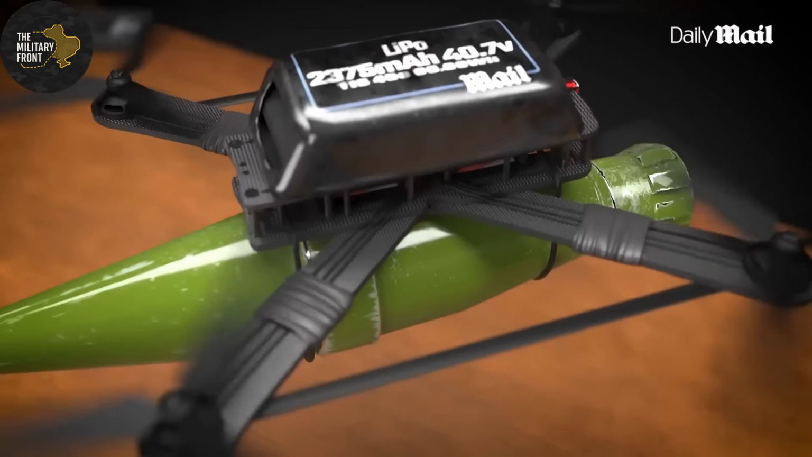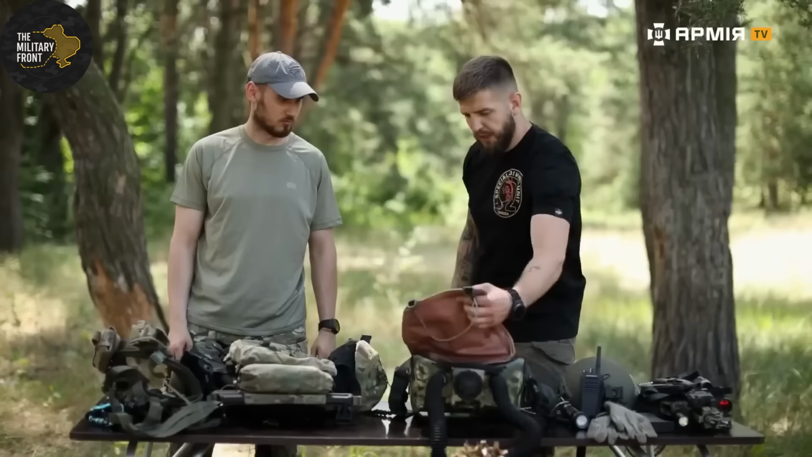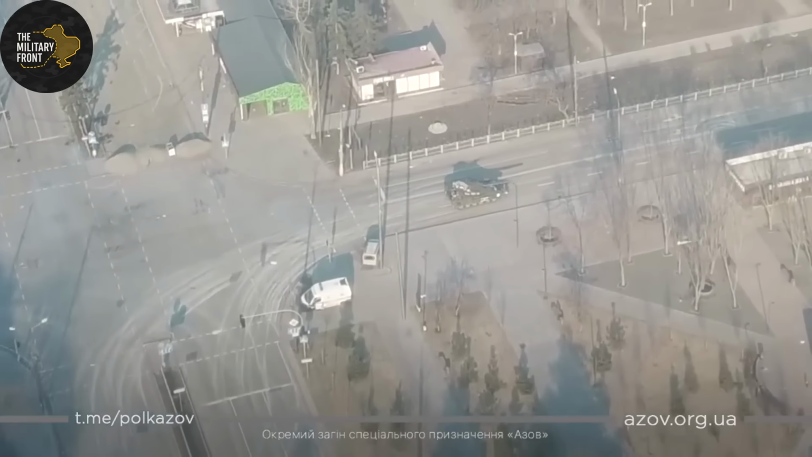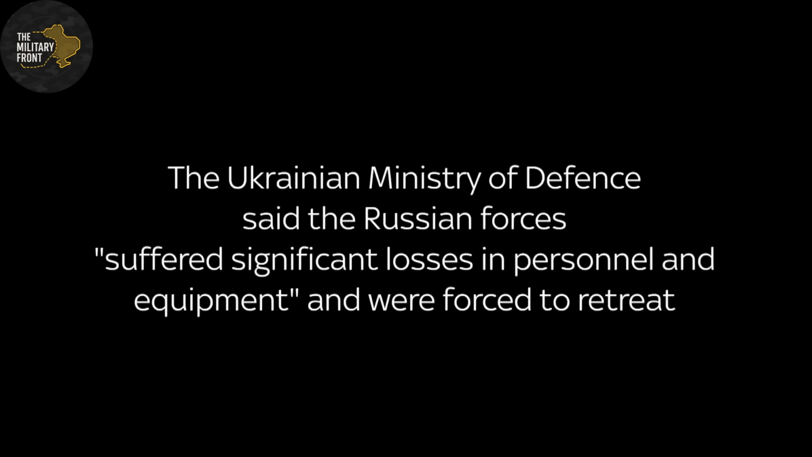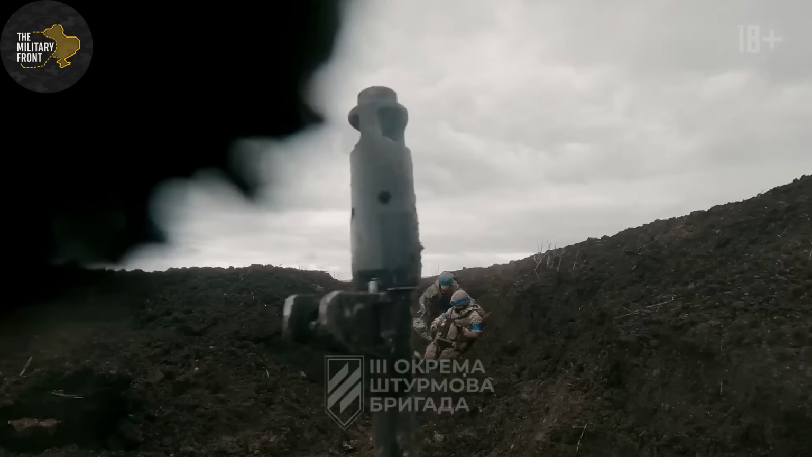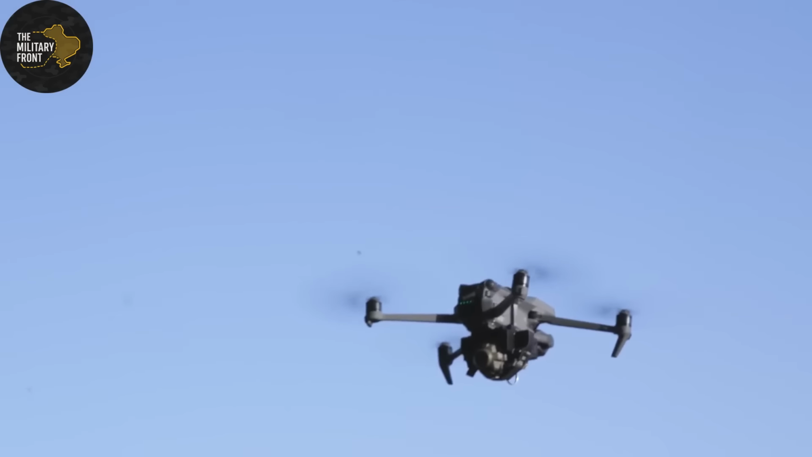If summer belonged to TB2 Bayraktar dominating daylight operations, autumn brought a new predator to the battlefield. Small quadcopters with first-person cameras. Cheap, lethal, unstoppable. Bakhmut transformed into a testing ground for 21st century warfare, a city where every street marked the front line, where World War I-style attrition warfare collided head-on with modern technology, and technology won decisively.